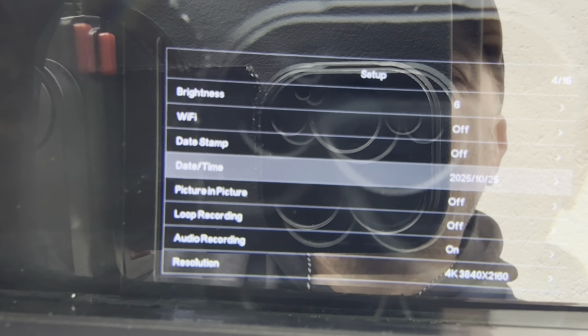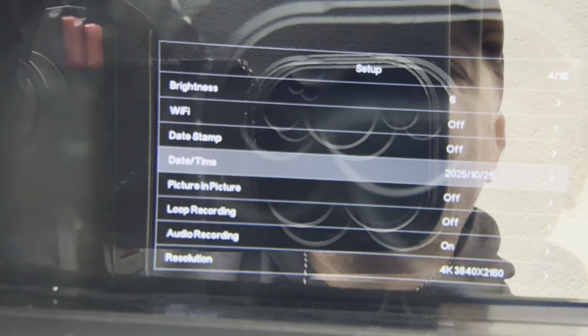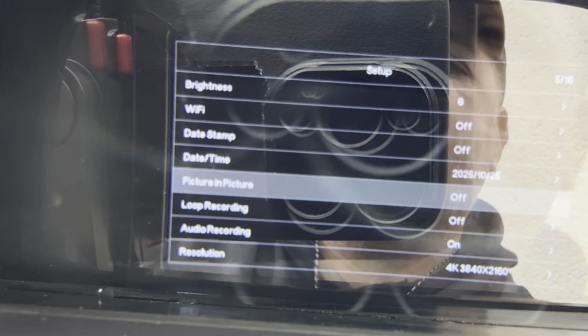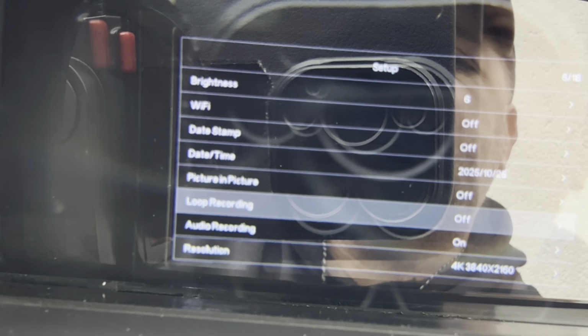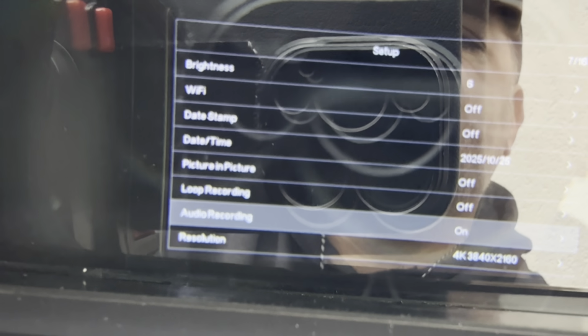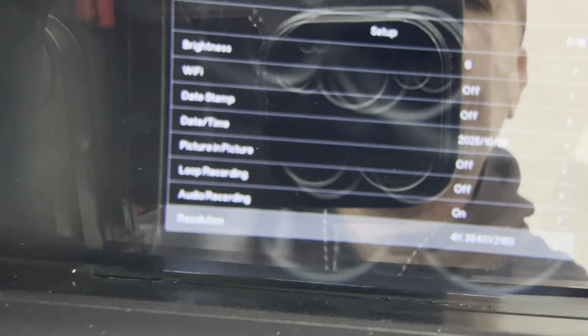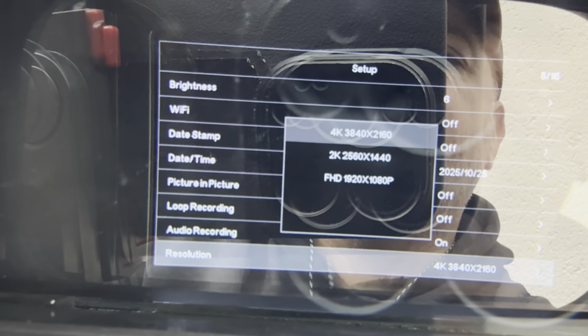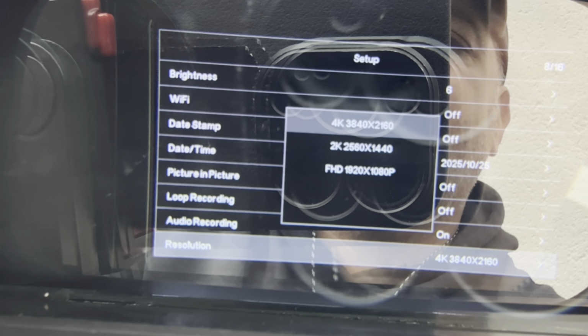The date timestamp, I did that one already. Picture in picture, I never tried. I'm trying to get the zoom in there. It keeps going out of focus. Has loop recording, and the resolution's on the bottom there. So let me just select the resolution. So again, you see it has 4K, 2K, and then you have your 1080.